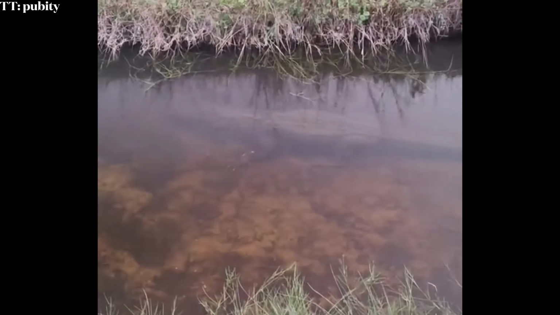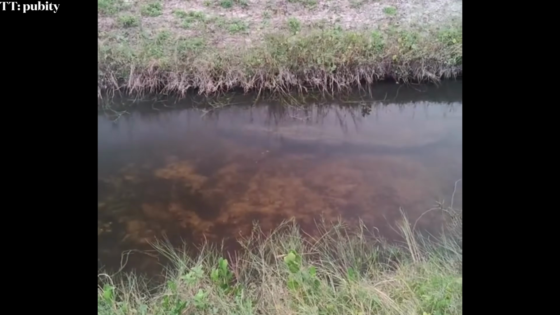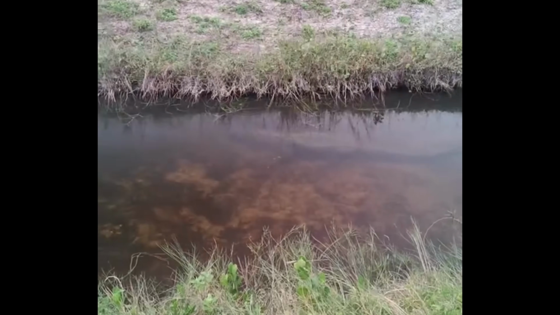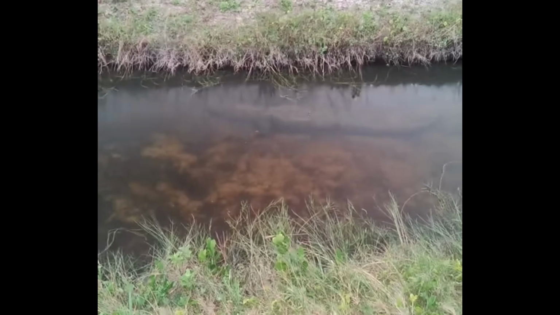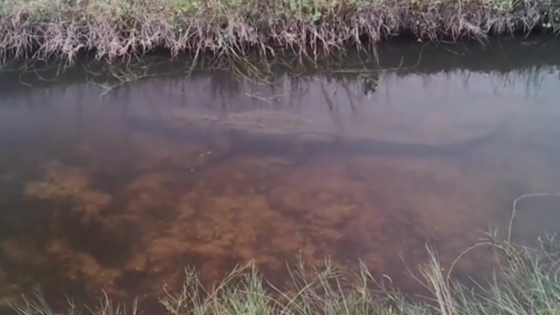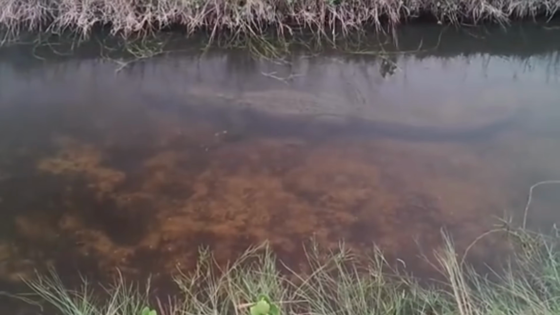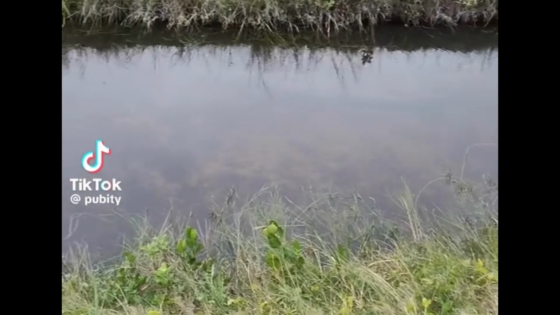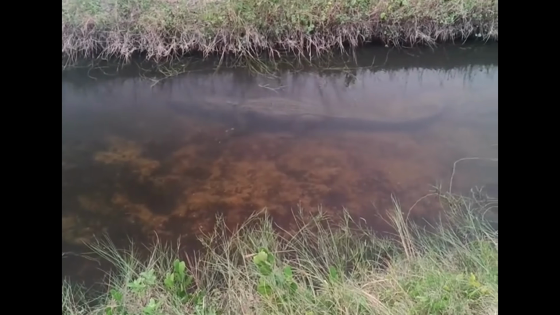Big boy. The caption reads, "This is why polarized glasses are so important." And I would have to agree. I mean, you can't even see this huge alligator sitting on the bottom at all until he holds up the polarized glasses to the camera lens, then you can see it clearly. Imagine if someone decided to go for a swim in this stream without looking first. You never really know what lurks in the murky waters below.